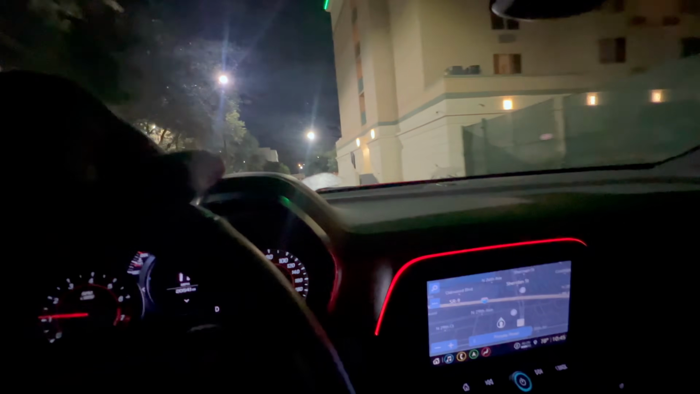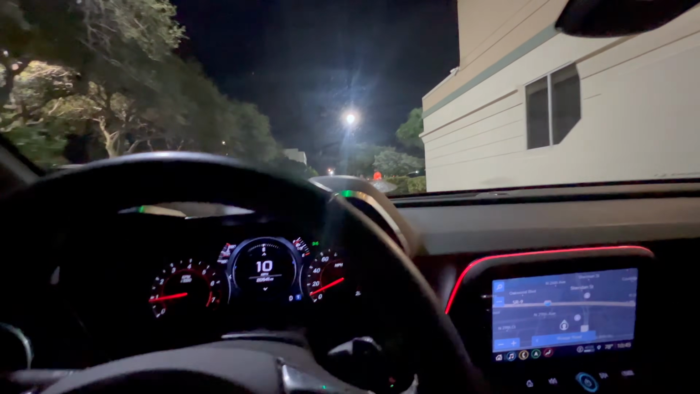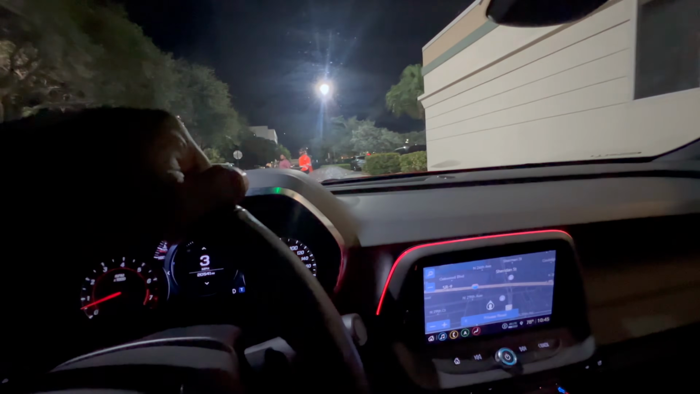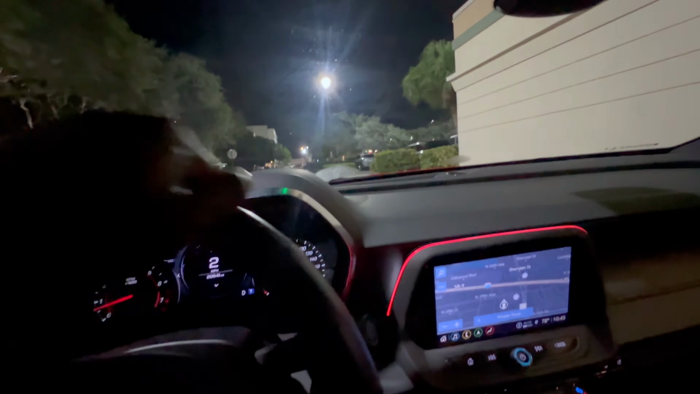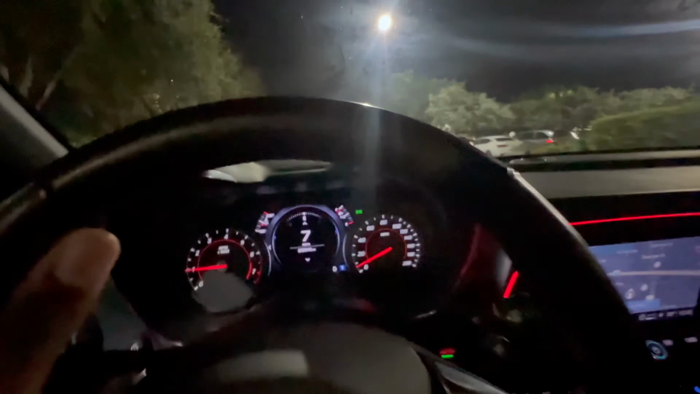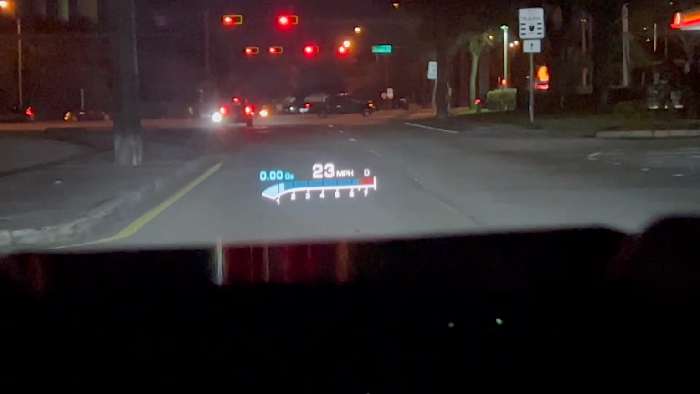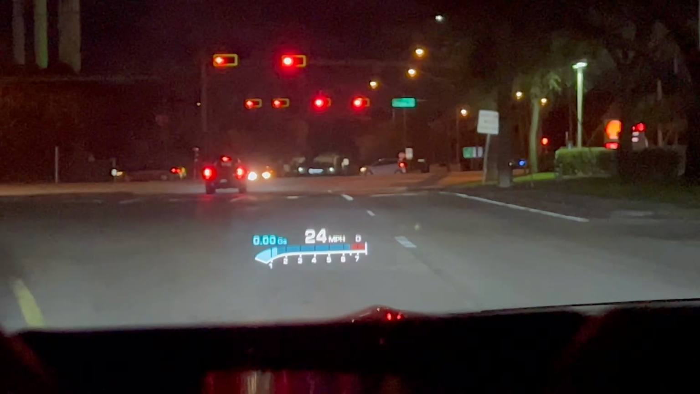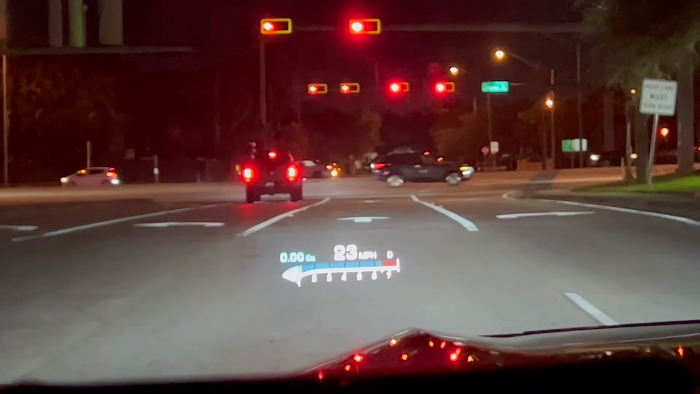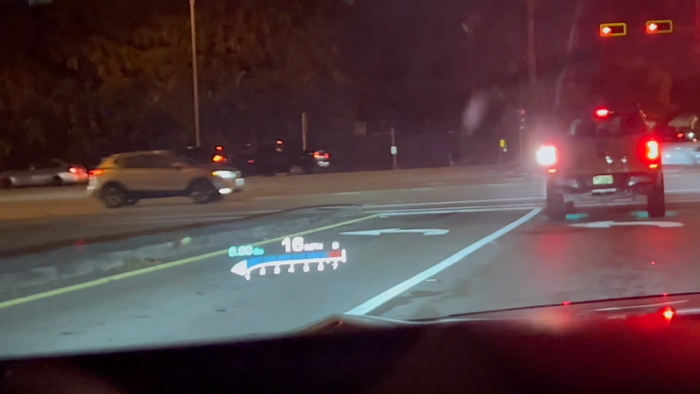This is a very nice car to drive. Feels very sporty. It's very quiet if you're not throwing it. It only gets loud if you put your foot down. In the Camaro, you also get the heads-up display right there. So when you're driving, you can see the heads-up display in the windshield, as you guys can see. Yeah, I'm really enjoying driving this car. It's really fun.